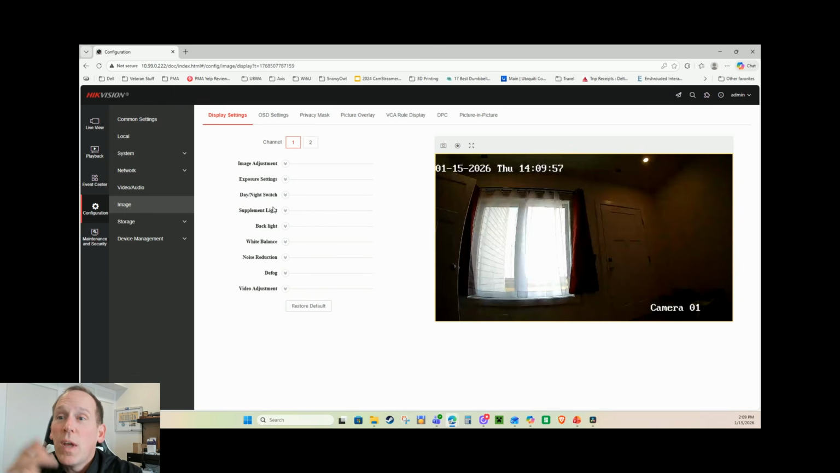And then when you do that, unfortunately, you lose the thermal because it tends to always go towards the visual. So what you can do here is under image, video adjustment, you can see here I've got up and down. And so I flipped it around. If you have none, it's going to be upside down. In this case, I had up, down, and it flipped it. So that way it appears right side up.